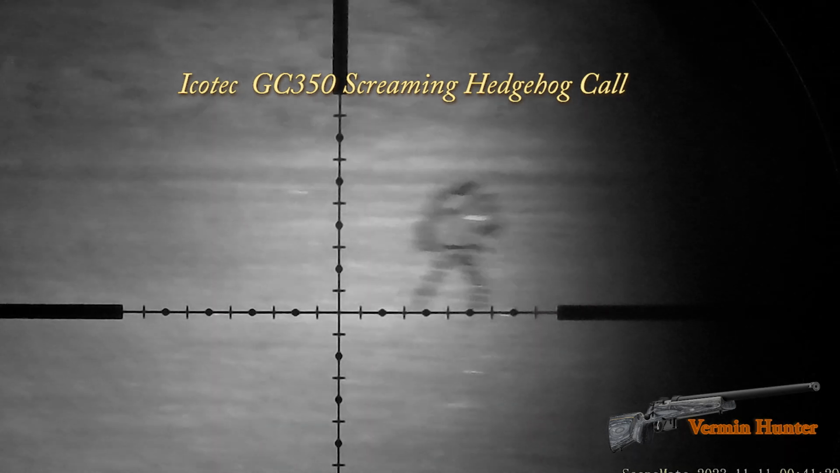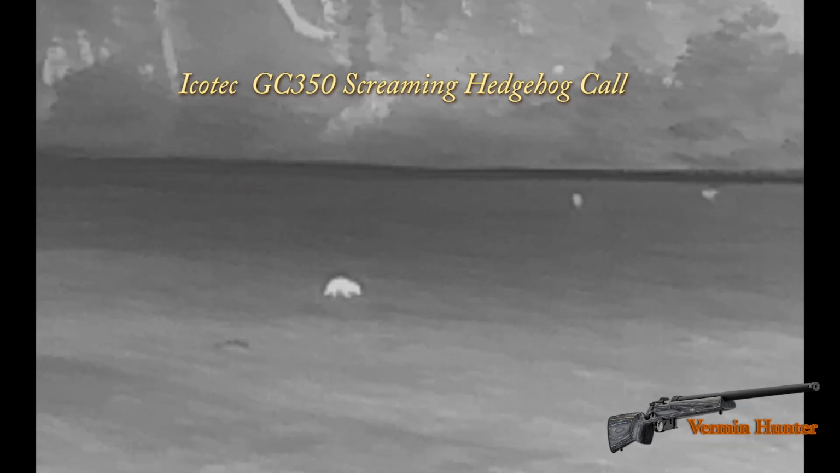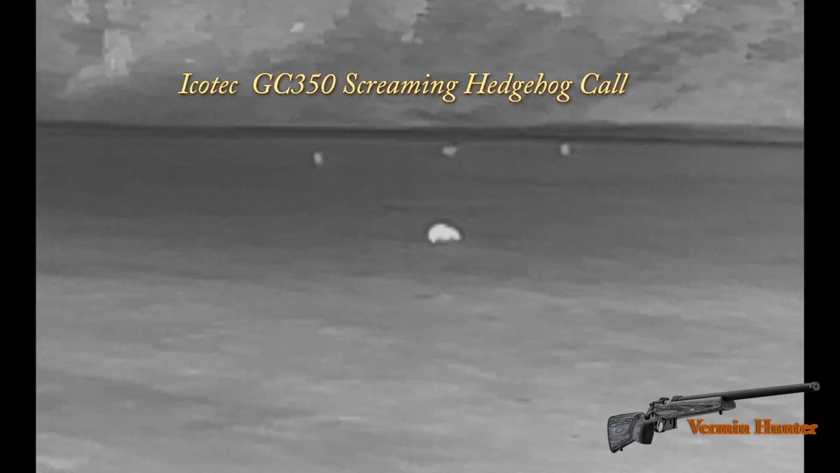And as you notice, it did bring in this hedgehog scurrying quickly from the undergrowth. They made a lot of noise from my left hand side, burst onto the green and ran across the green, and I filmed it right out. But unfortunately it didn't bring any foxes, it didn't bring any Charlie out.